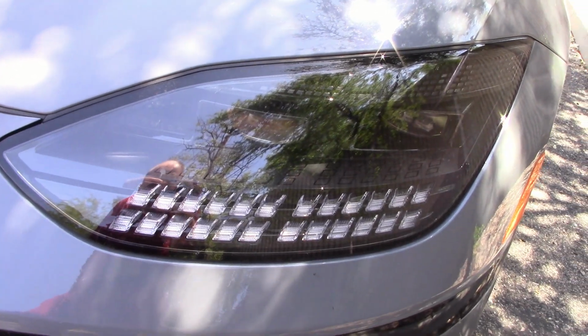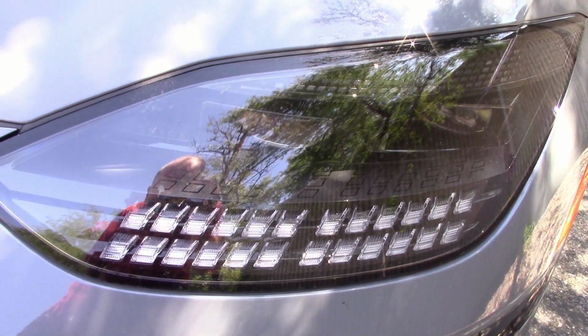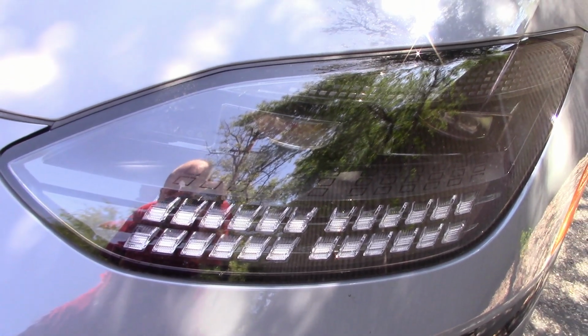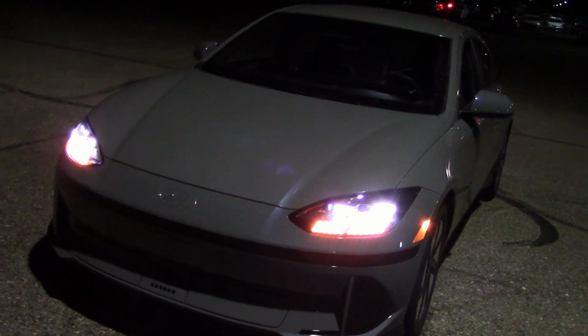I don't know if you can see with the glare, we have two main headlights in there and then 24 little ones here on each side for a total of 48. Wow. This should be interesting. So let's do it. It's dark enough. Let's check out these lights, see what they do. And I want to see what these 24 little bulbs do on each side.